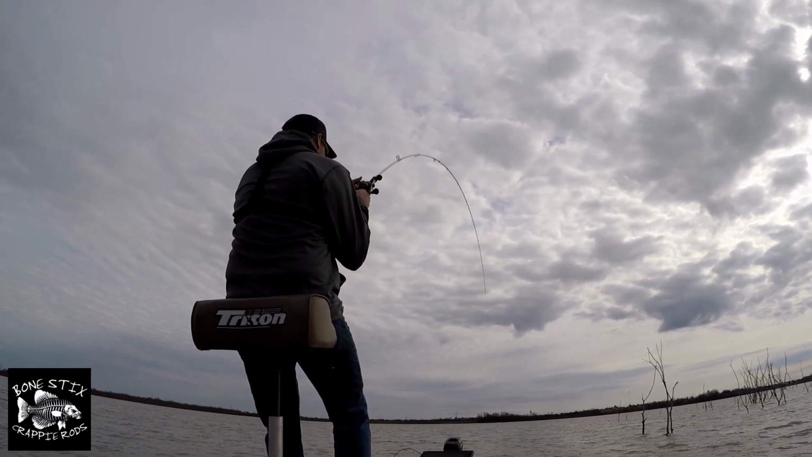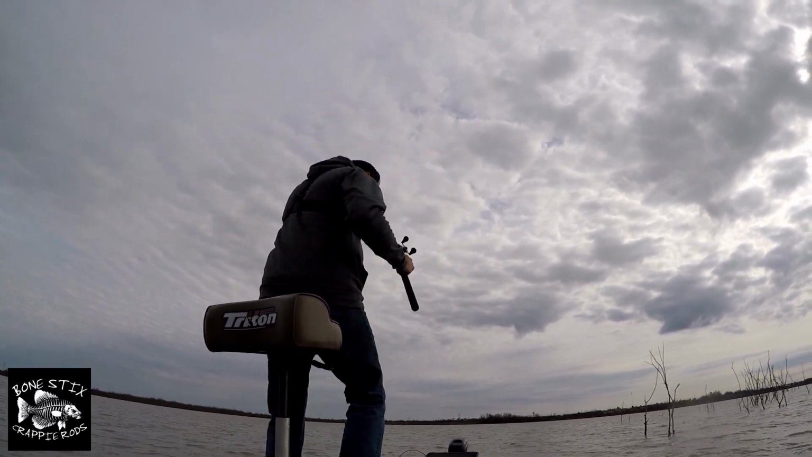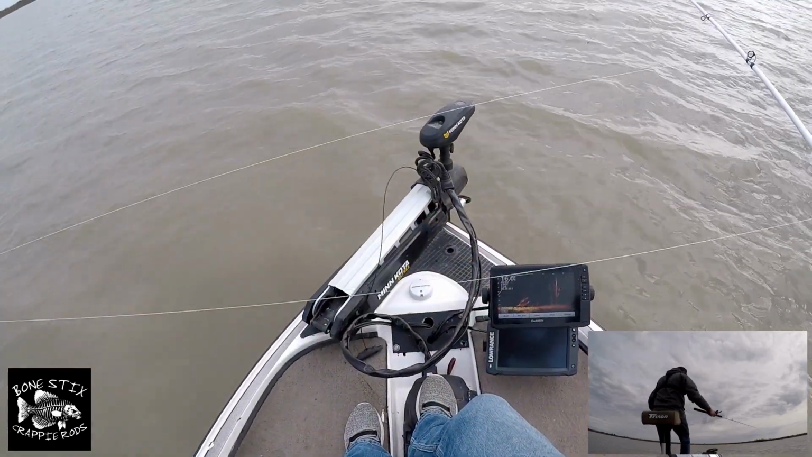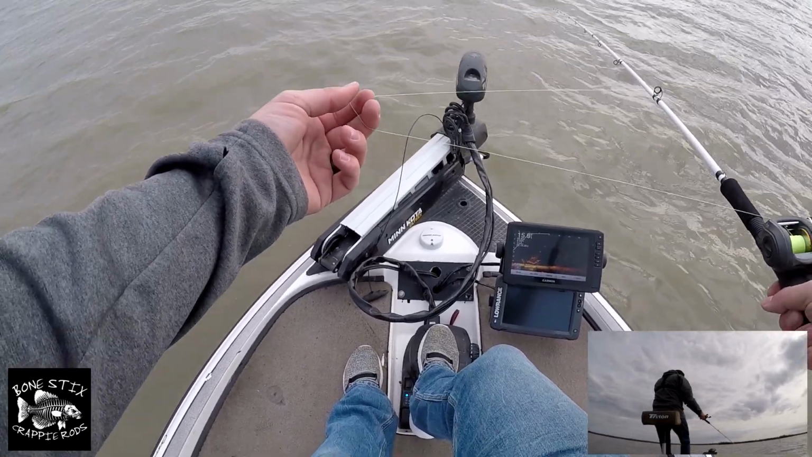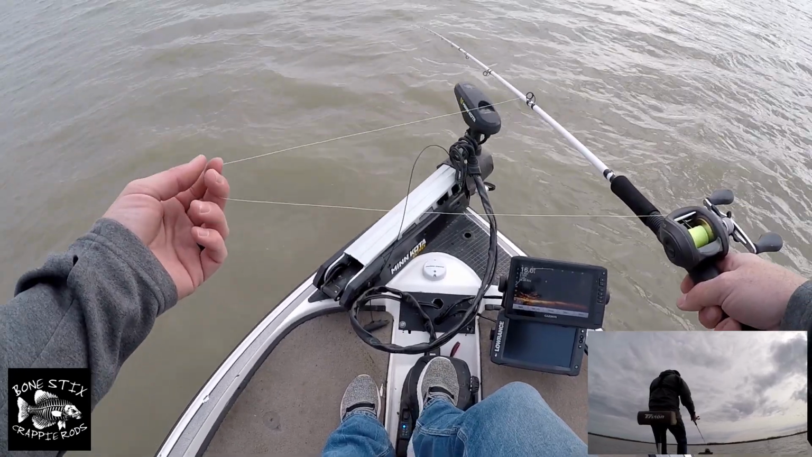There he is. Here's another fish at 4 foot deep in 15 foot of water, just sitting up on top. And it looks like a really good one.